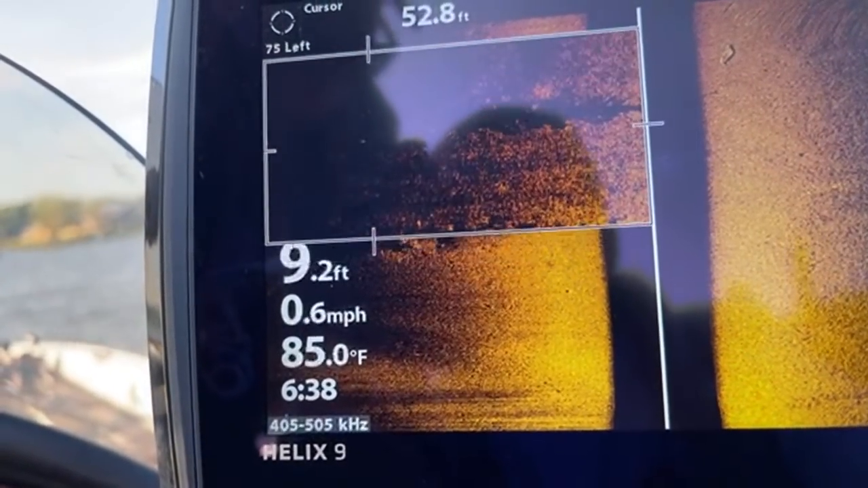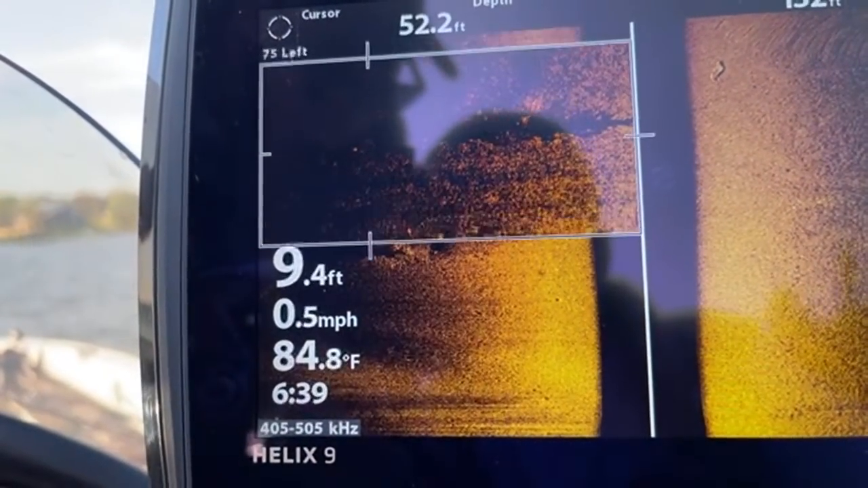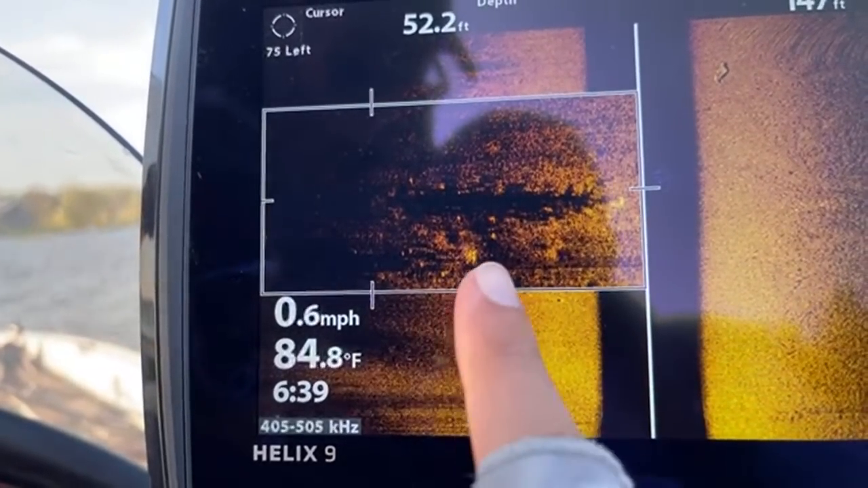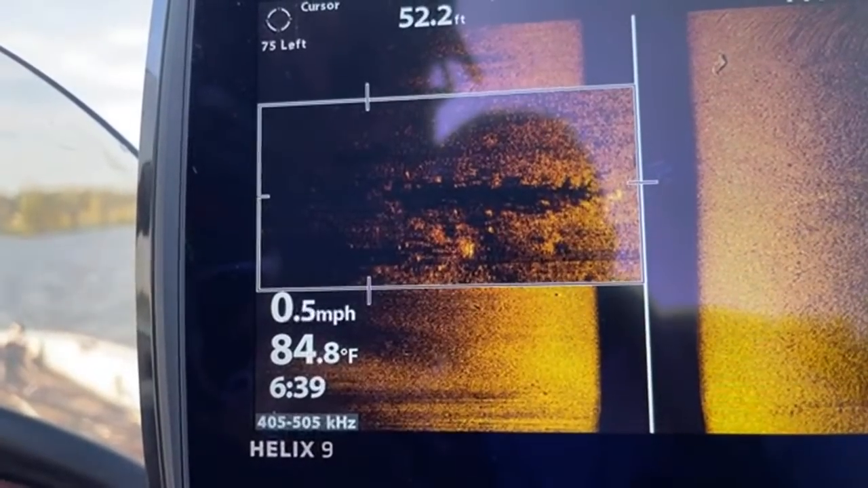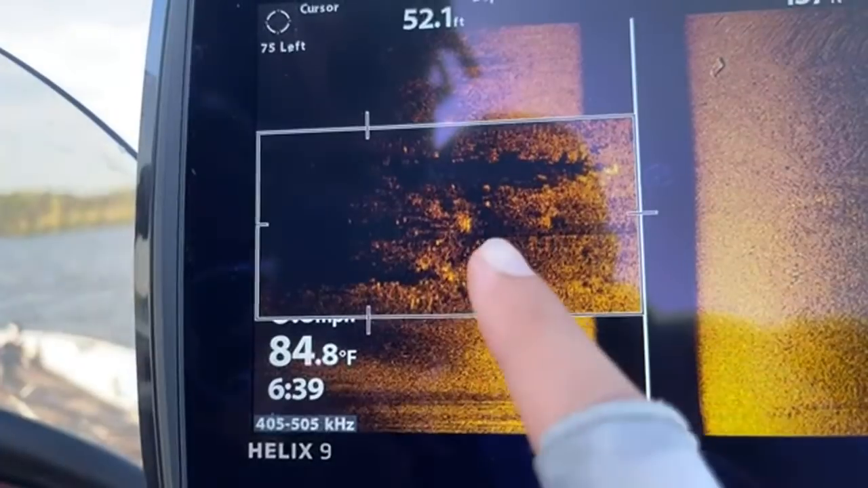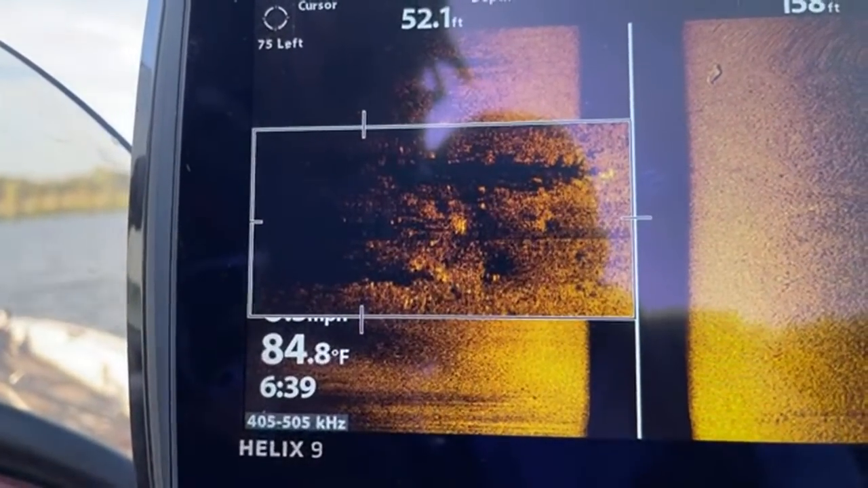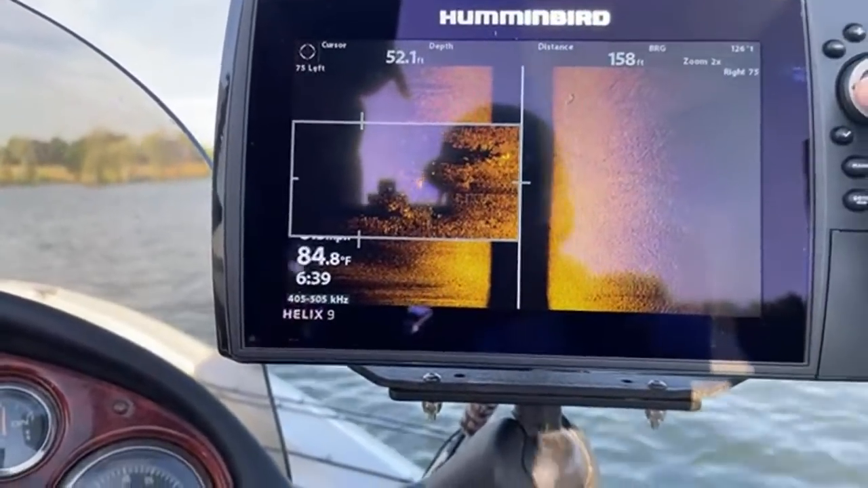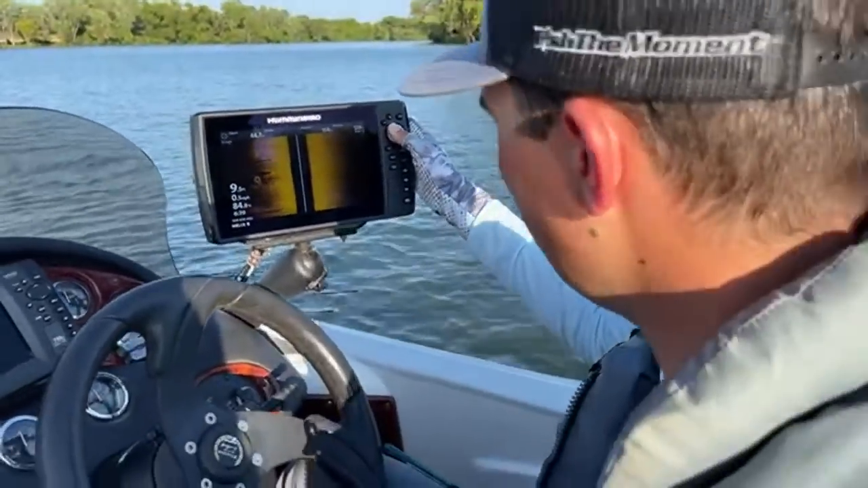This could 100% be crappie, guys, so I'm not saying that this is bass, but in these shallower brush piles, again, I can't graph over them to tell if they're crappie or bass, so I have to basically just pull up and fish them. These are fish in this brush pile. There's another fish right there. Looks like a little bit of baitfish right there. Fish, fish, fish. So there's fish up there. One of those dots look a little bit bigger, so maybe those are potentially some bass. And even if they are crappie, there may be some bass in there trying to feed on those crappie.